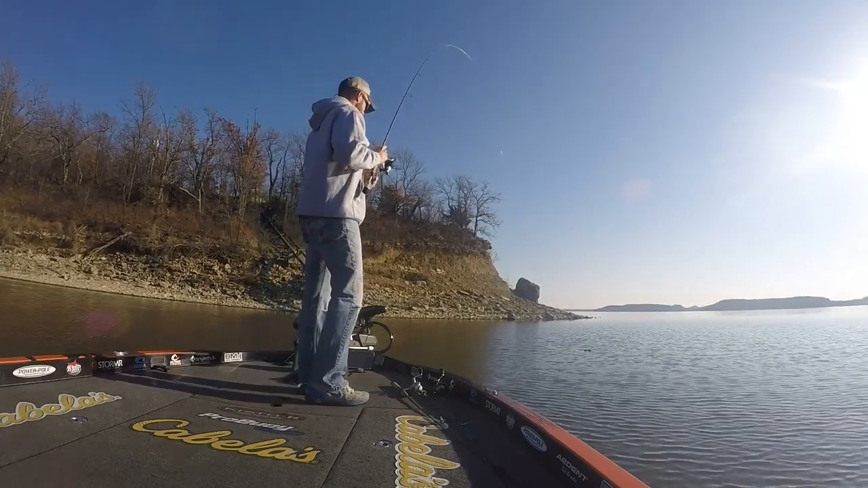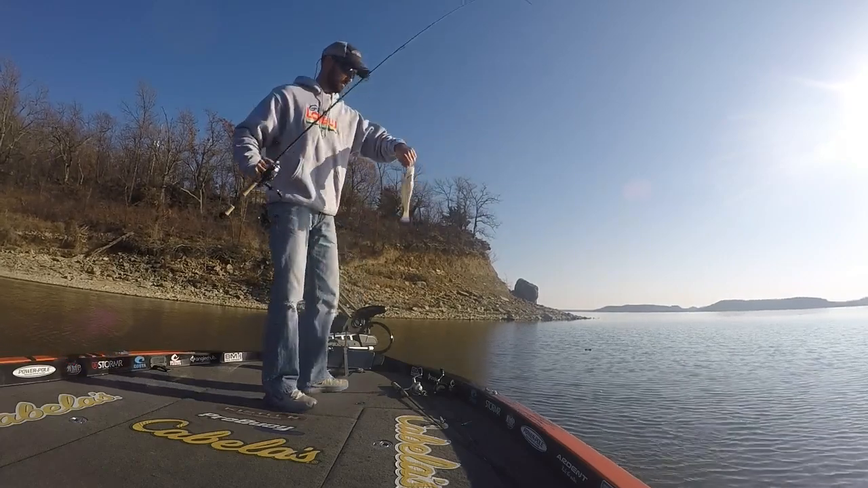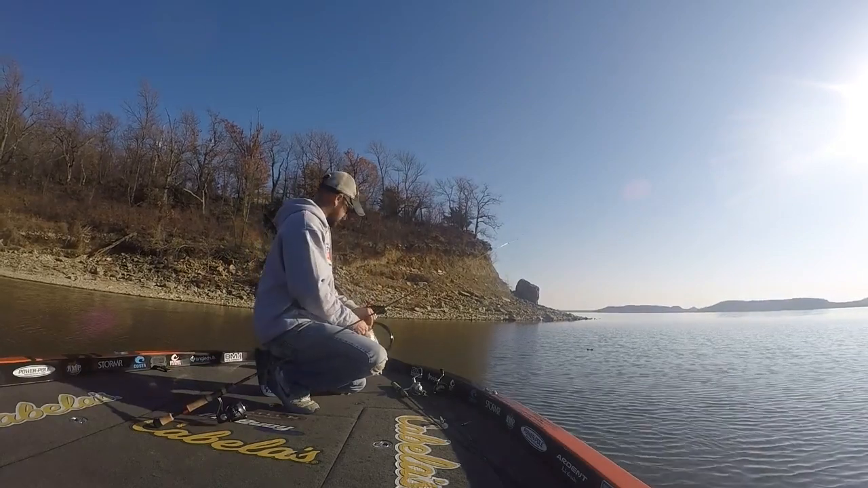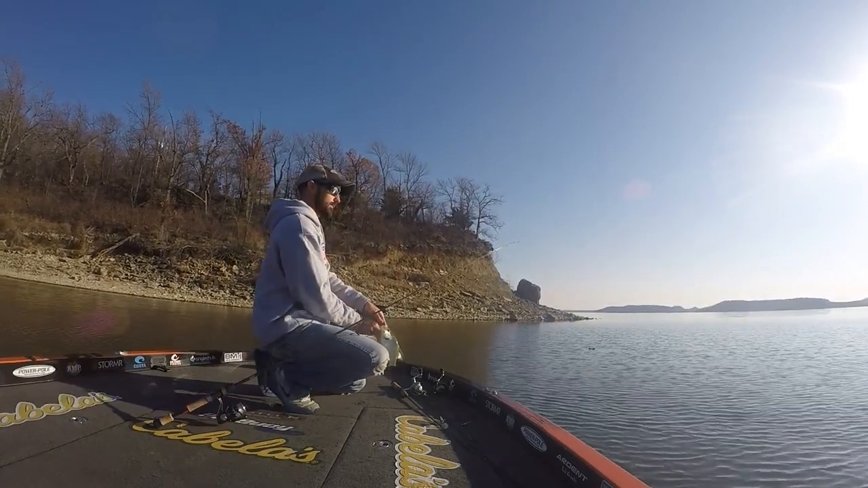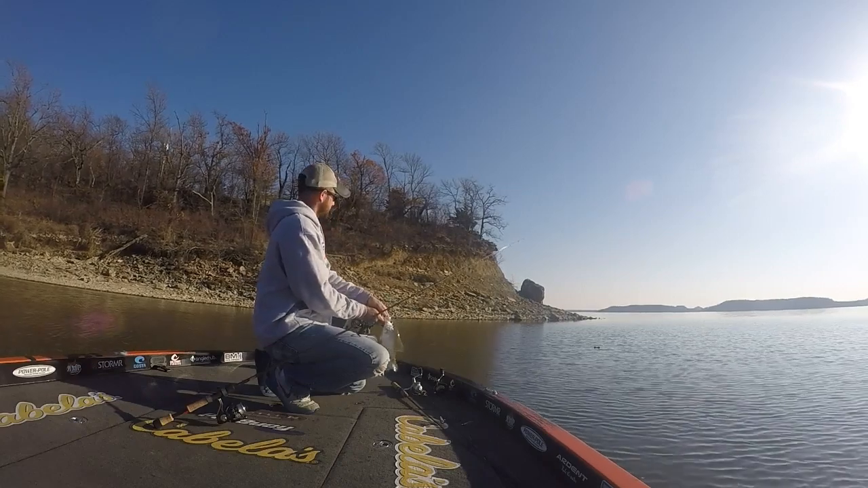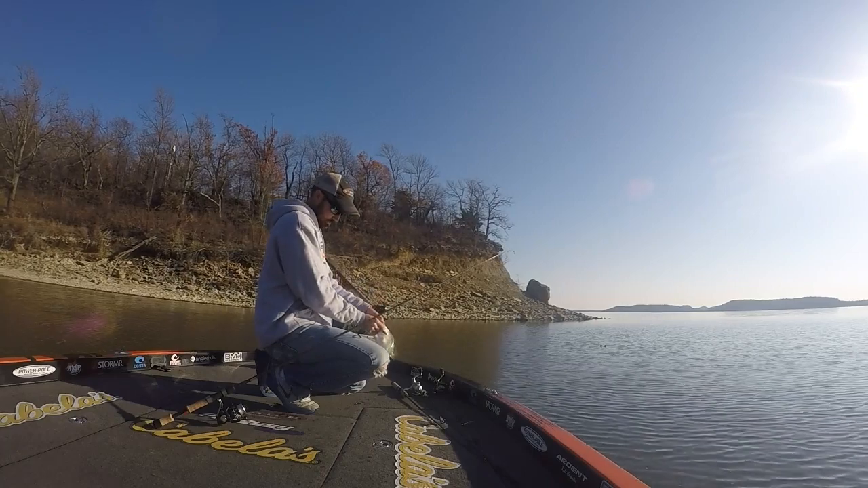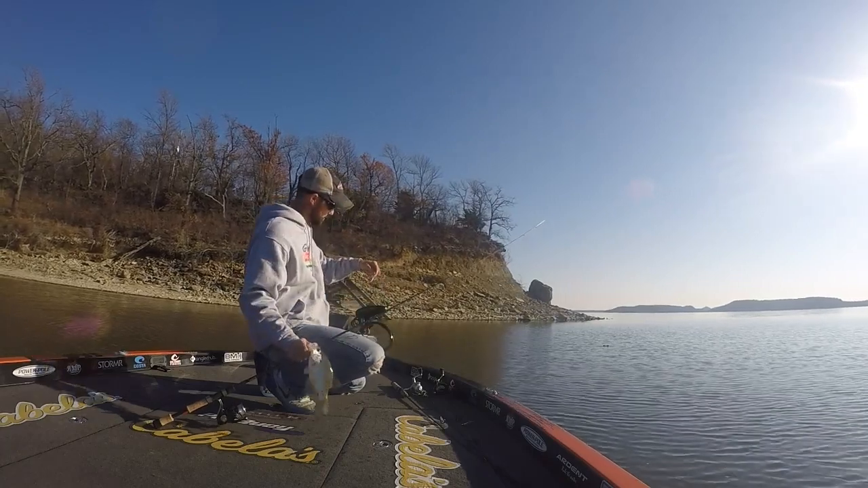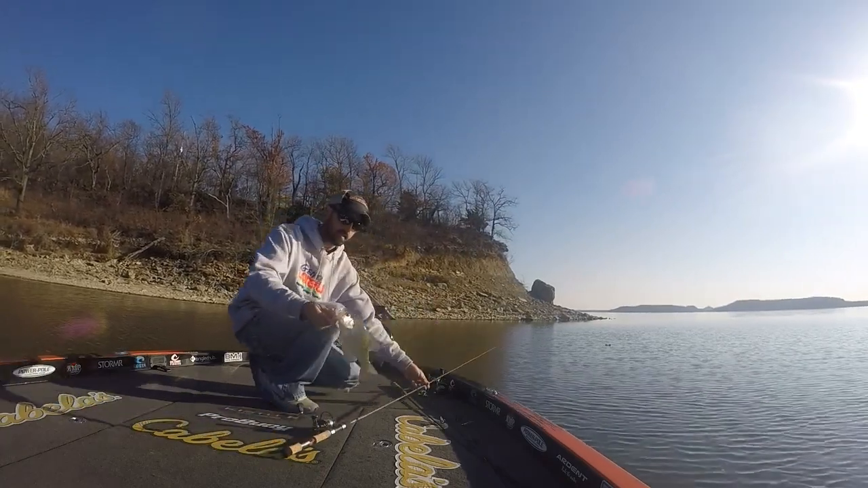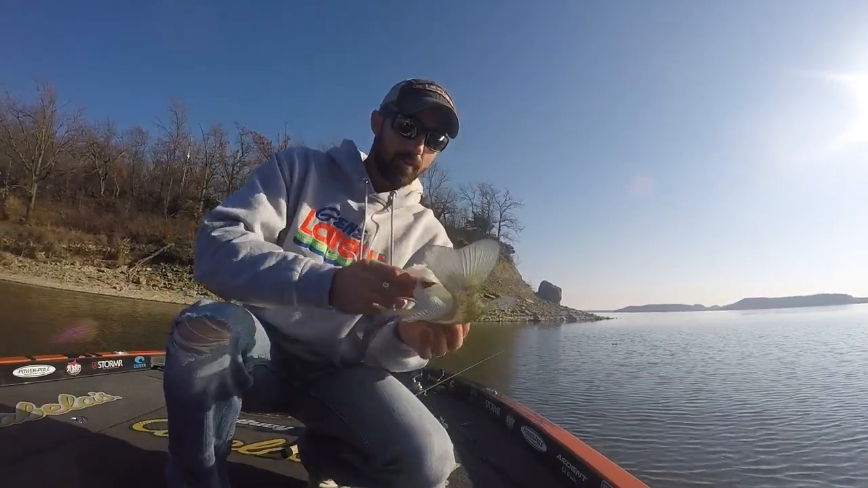I got another keeper here. Yeah, I sure do. Pretty good. So, that worked out pretty good. But I like to present that bait right off the bottom at first. It's the quickest way to get down there. The fish aren't suspended down there at the bottom. Sometimes those fish will start suspending. You got to calculate down or whatnot. But, you know, there's a nice little 10-inch crappie. Good eating.